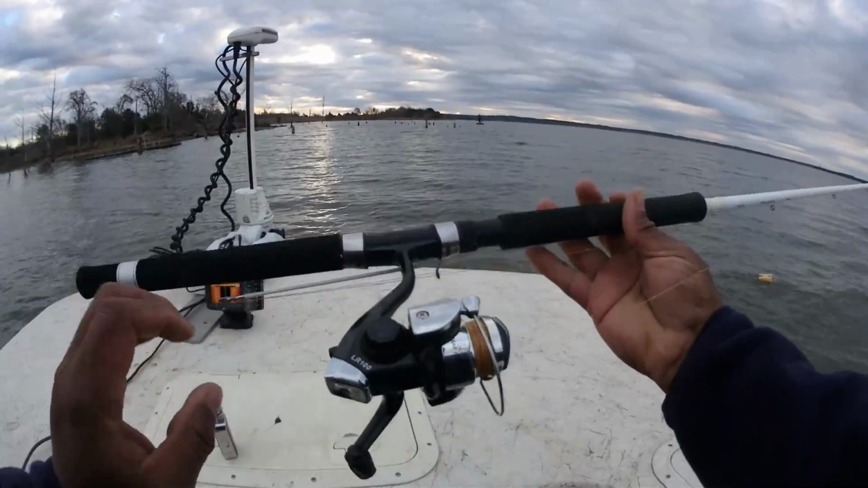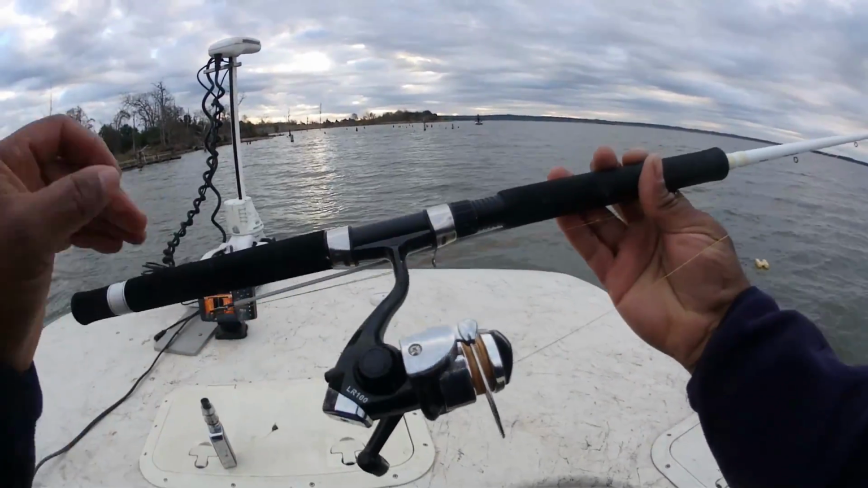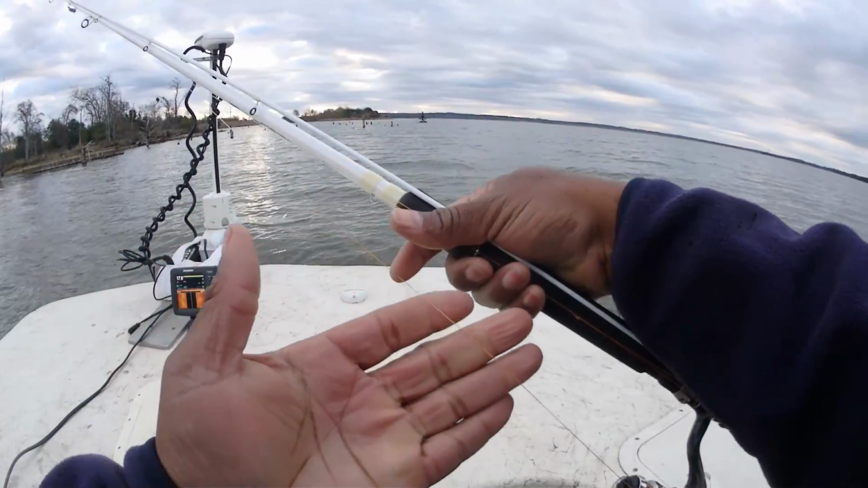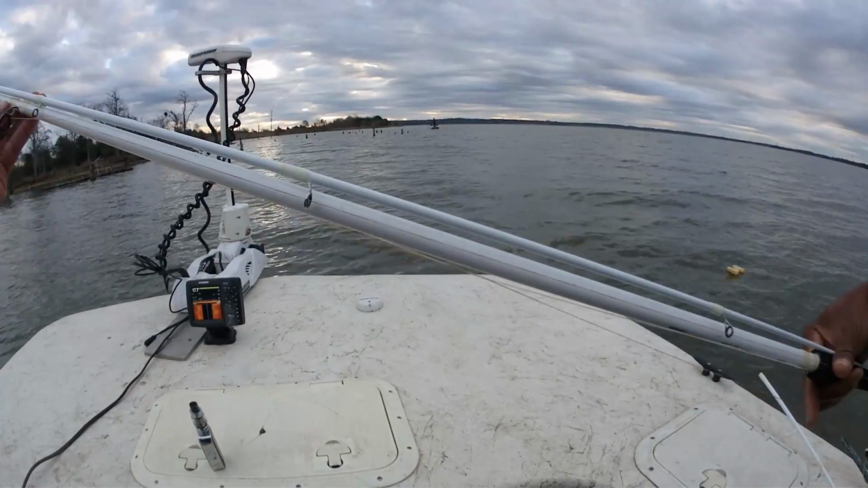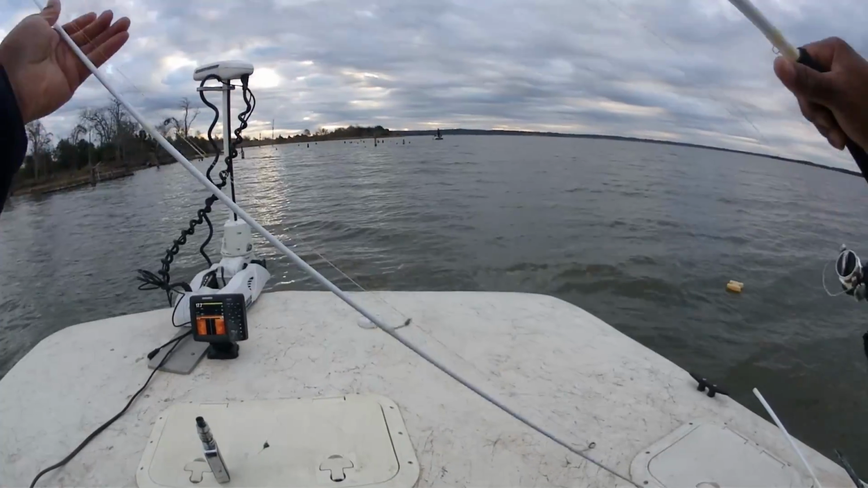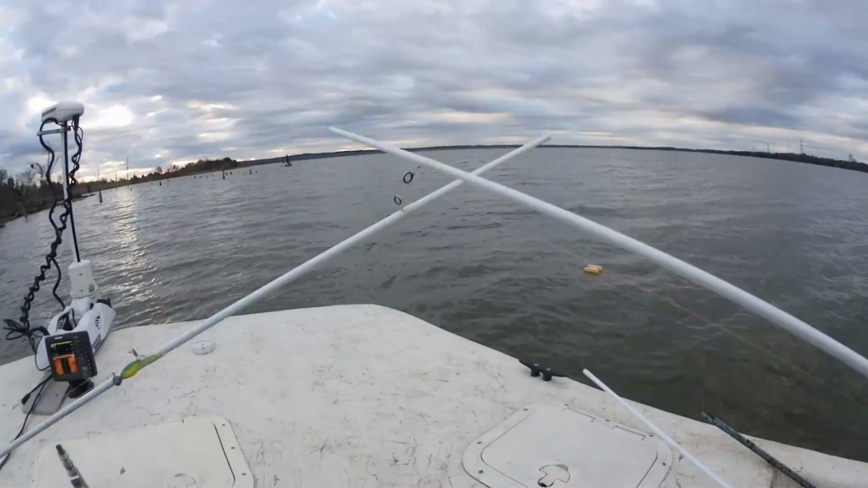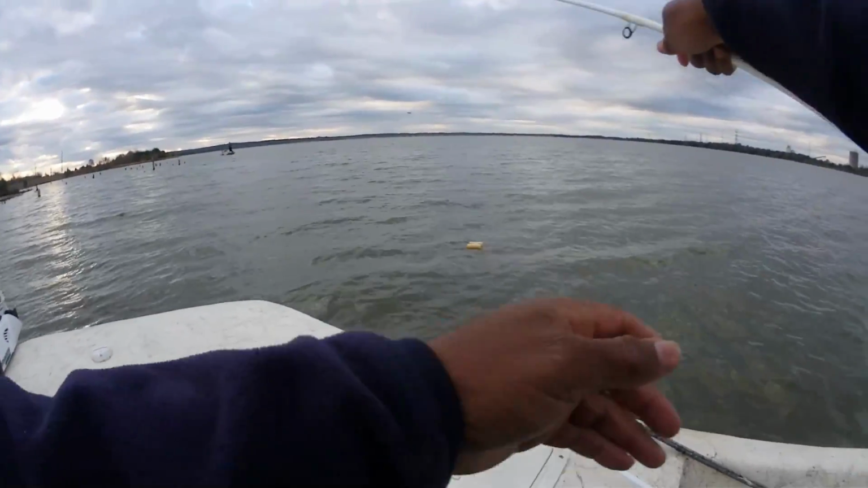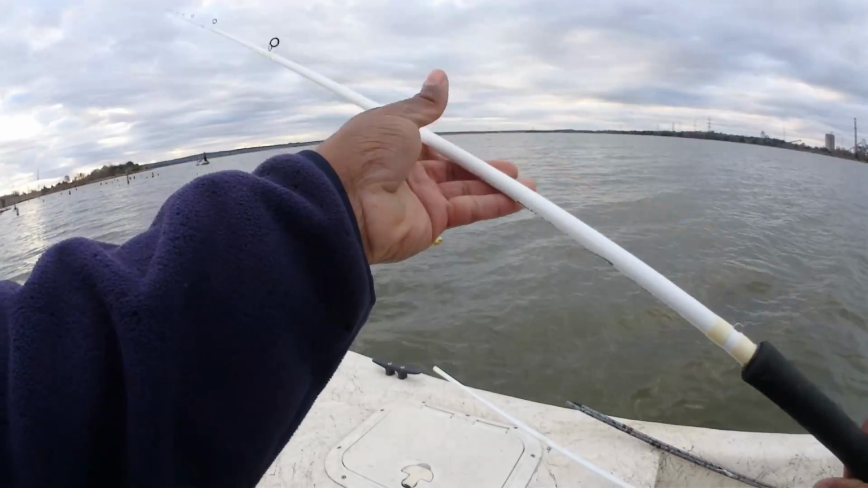What we got today, using a Berkley LR100 on a Denali Prime jigging stick. We're running a 14-pound test Berkley Fireline in tangerine, and I do have a mono leader tied on. Gonna start off with what worked last time for me, one of those old Limits tackle plastics.